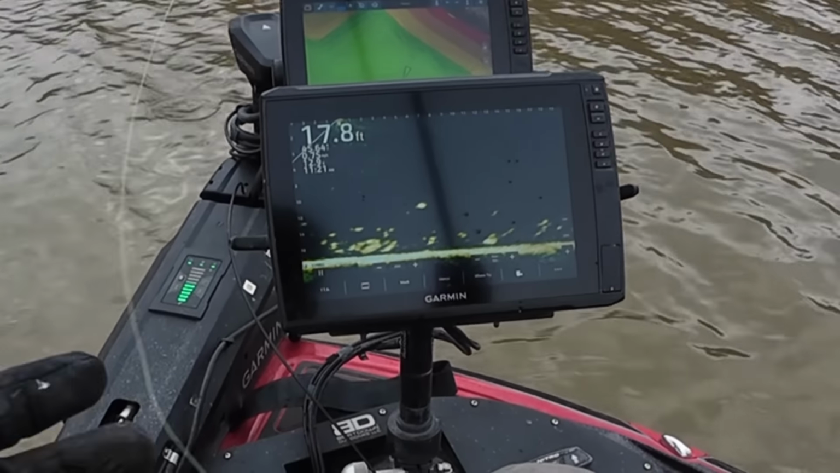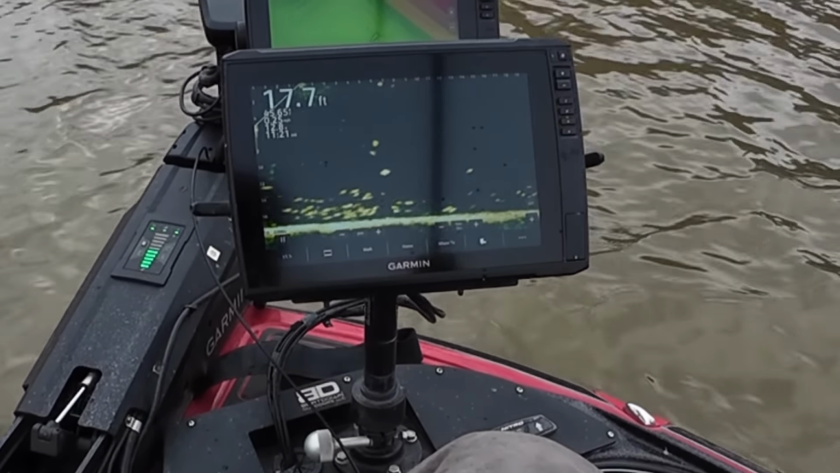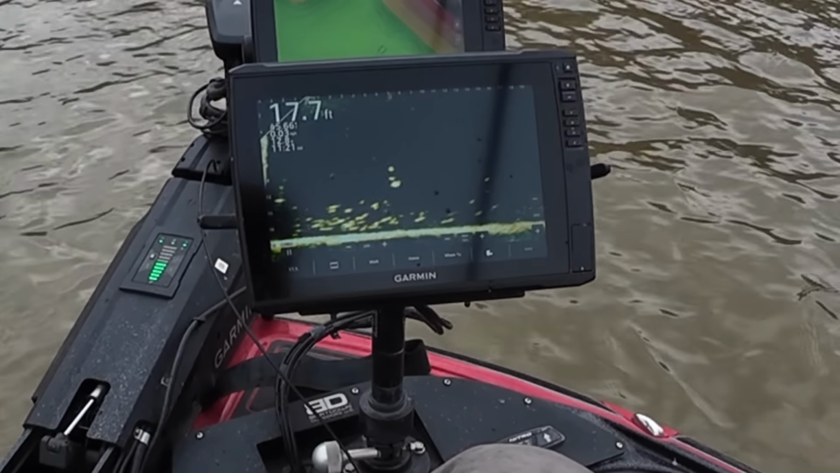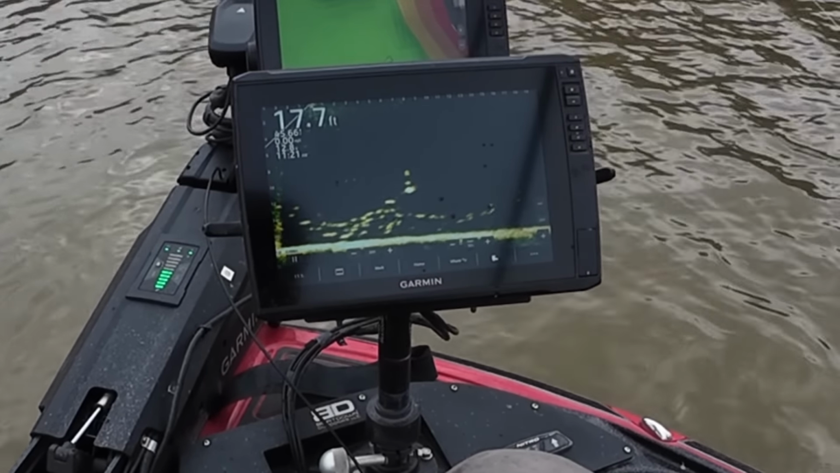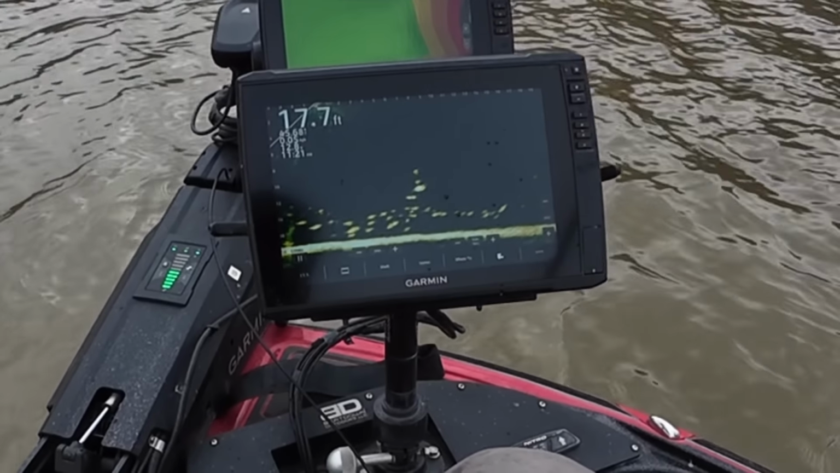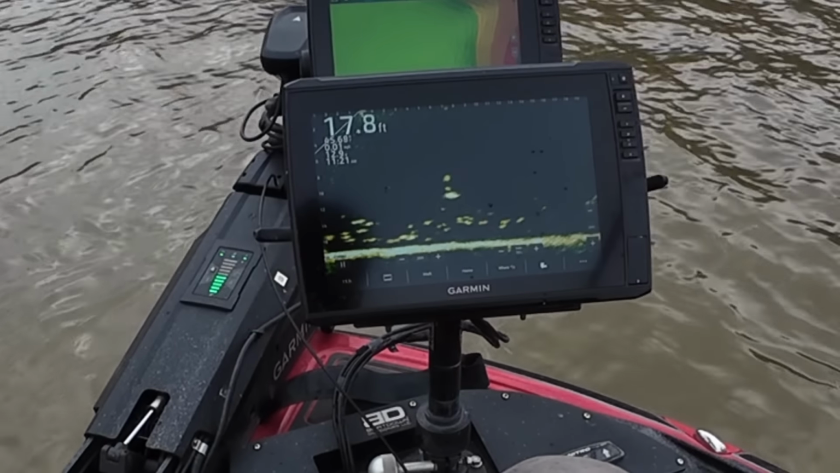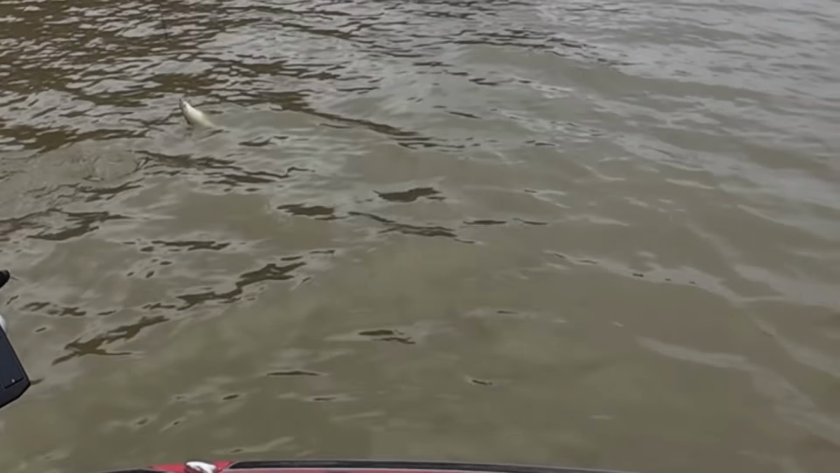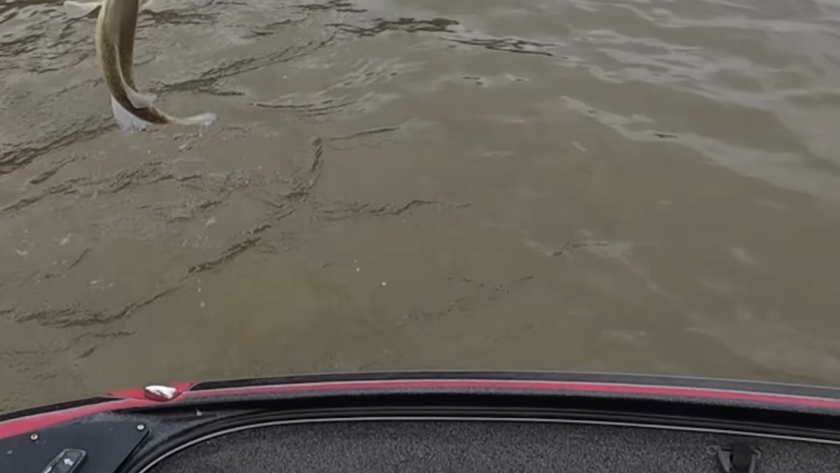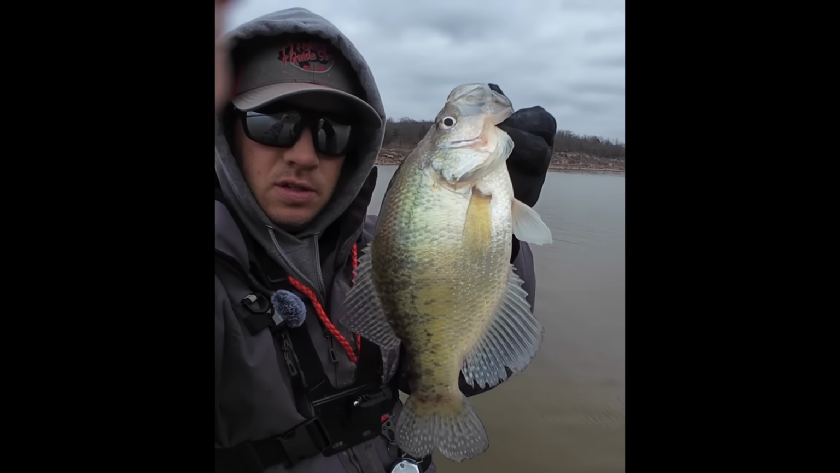Suspended fish right here. Giving him a good shake. Try to get his attention. Here we go. Fish on. Good fish. Good solid fish right there. That's a good one, guys.